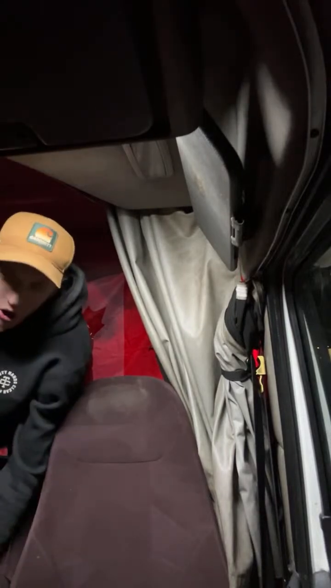Yes, that's the one. I love this place. It's 15 minutes from loading. It's not far. I can get a coffee, but I'm going to sleep here, so I don't need a coffee right now.